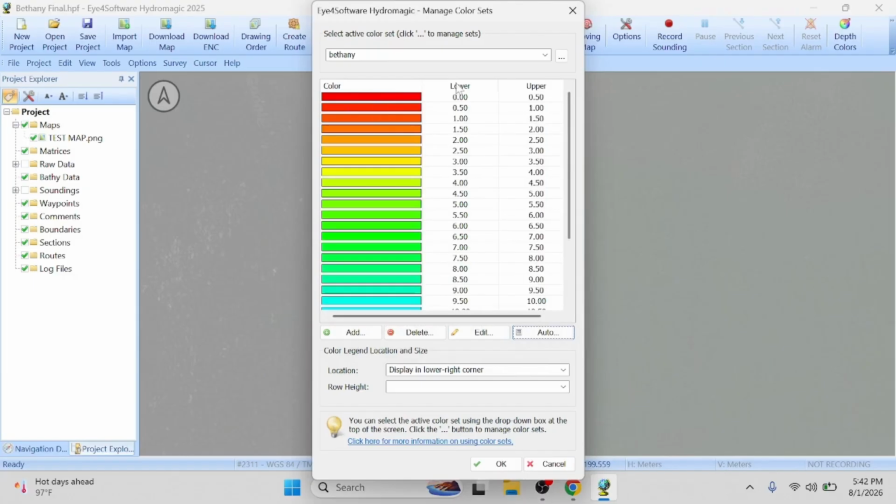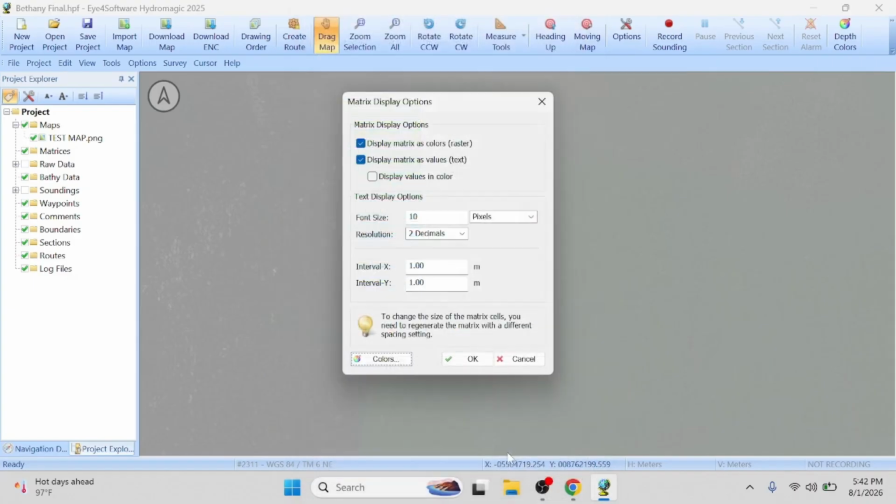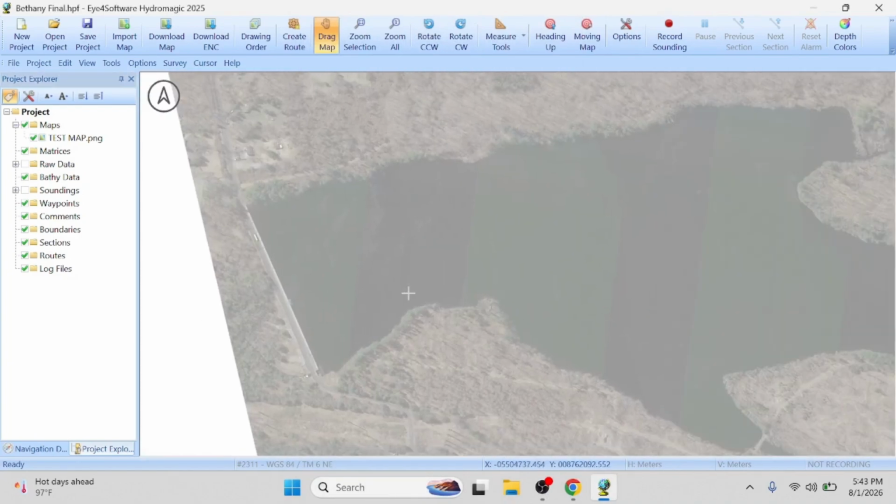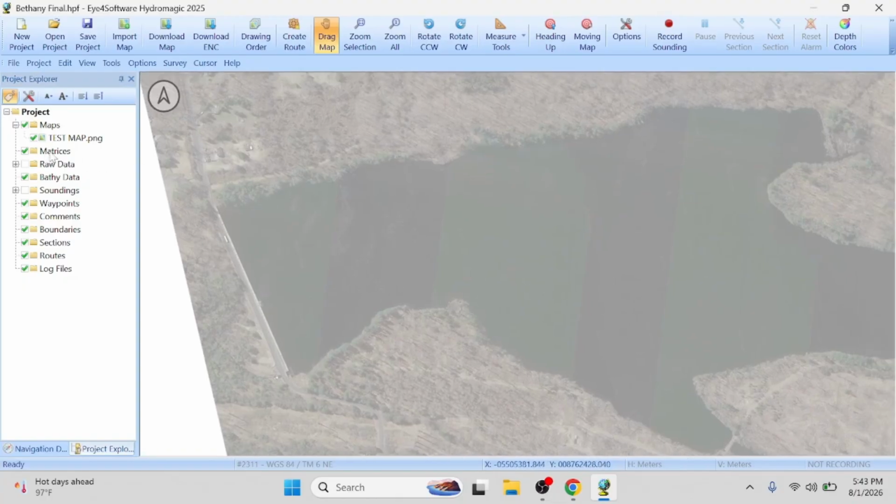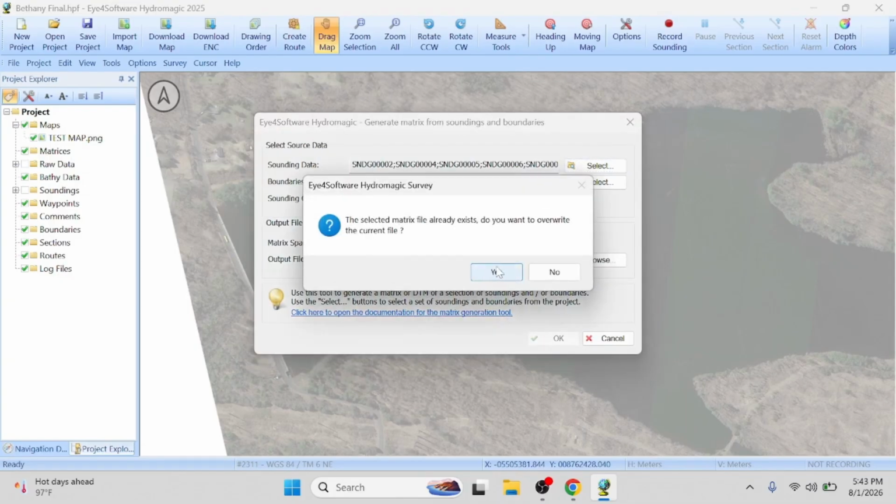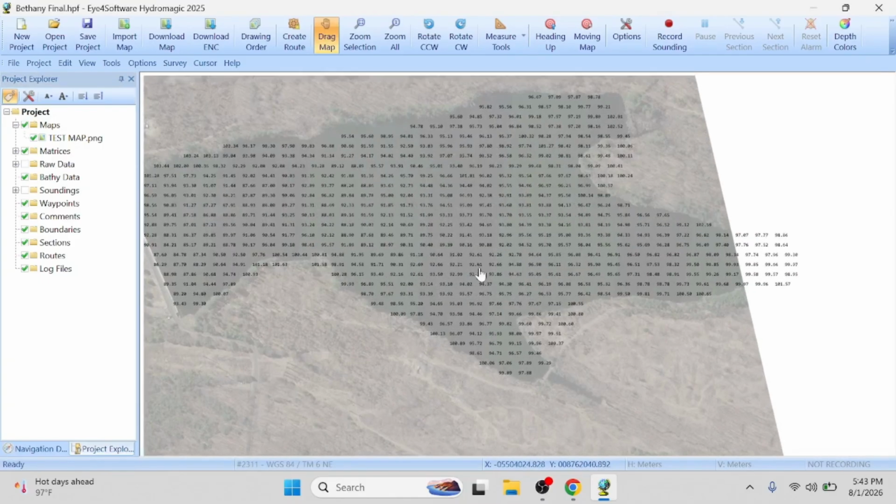I always like to keep the shallows red and the deeps blue. I'm going to hit OK. Then I'm going to go to matrices and generate a matrix. We're going to select all of them. Boundaries none. Let's hit OK. Yes. Let's check it out. There's our matrix.